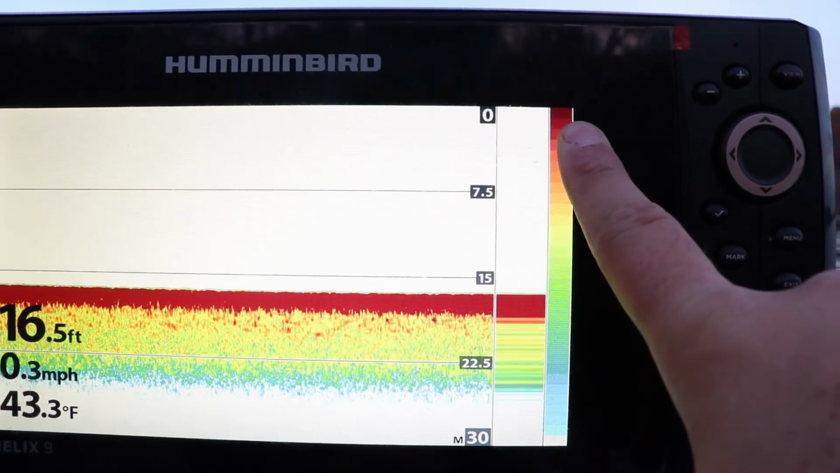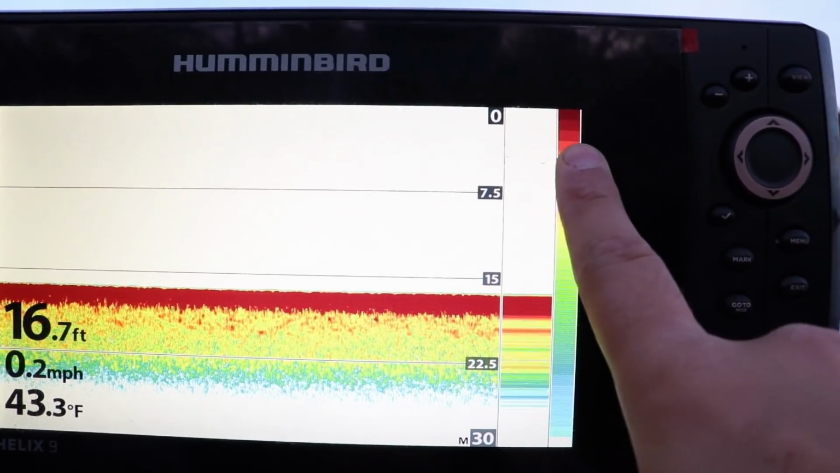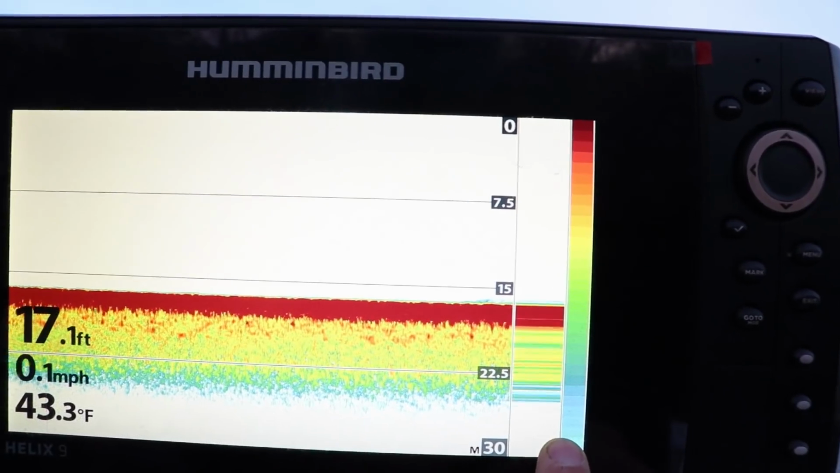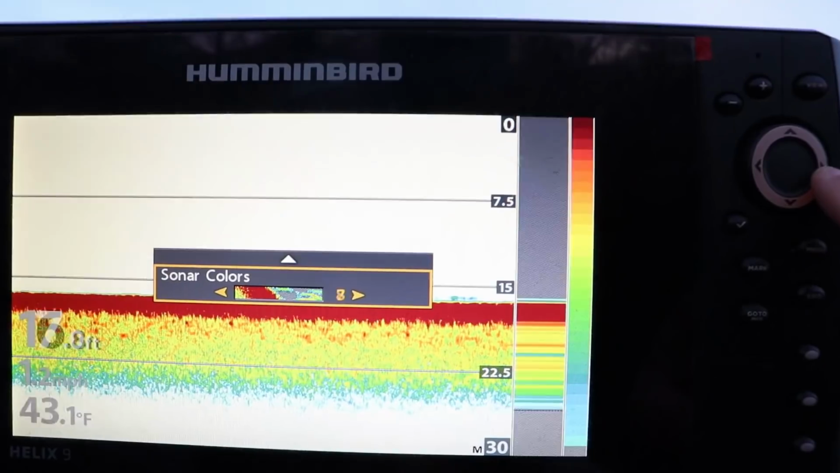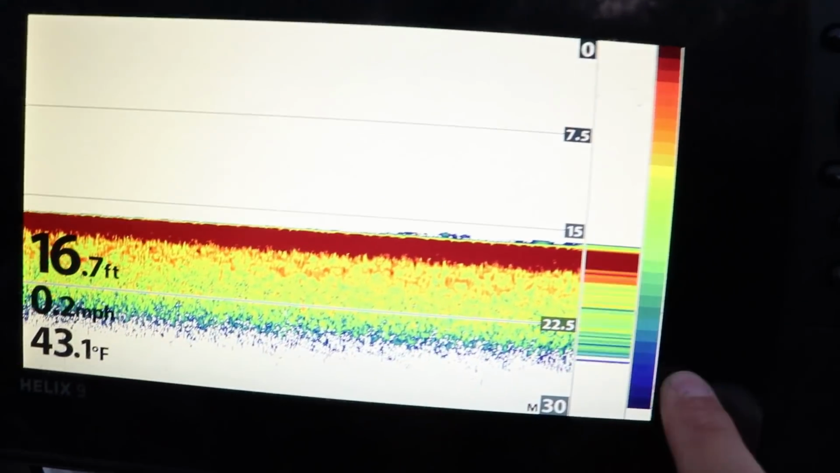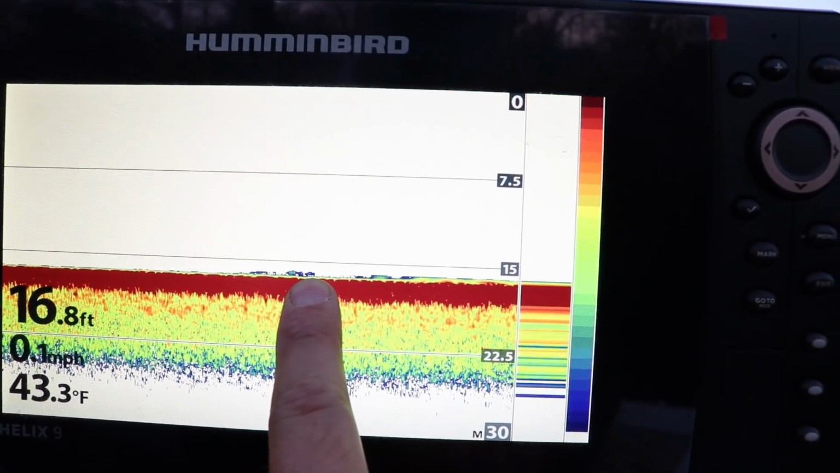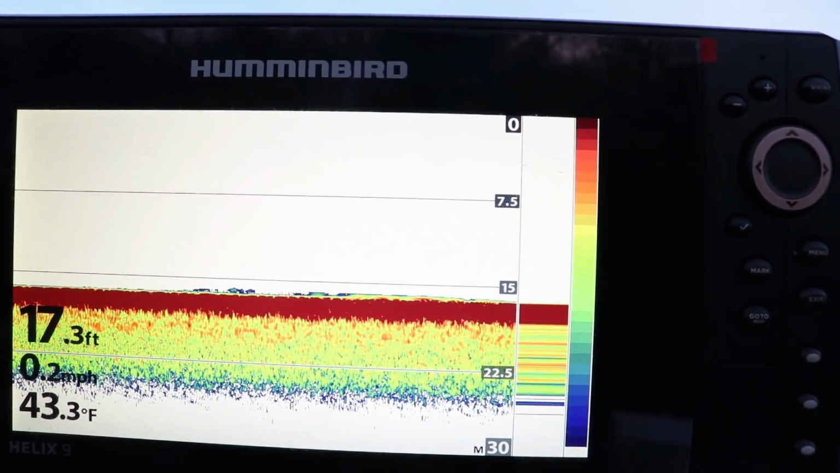This will be your more solid images, so when your transducer sends a signal down, a solid image will read dark red. Less solid images, meaning smaller fish, smaller bait fish, or leaves in the water, will read blue of some kind. Actually, this isn't quite what I had. What did I have? There we go, I had some darker blue purple action. So when you're reading stuff on the bottom here, they're either leaves or maybe some smaller bait fish, some perch or something on the bottom right now.